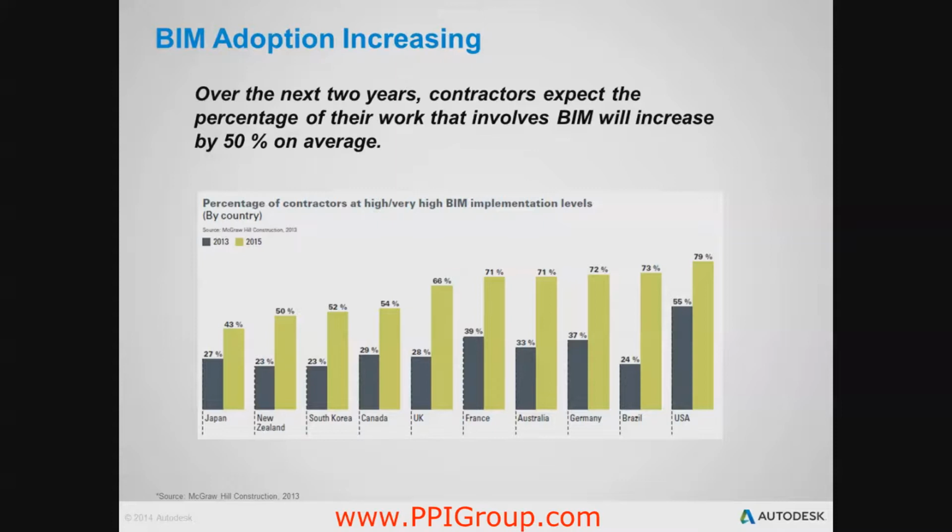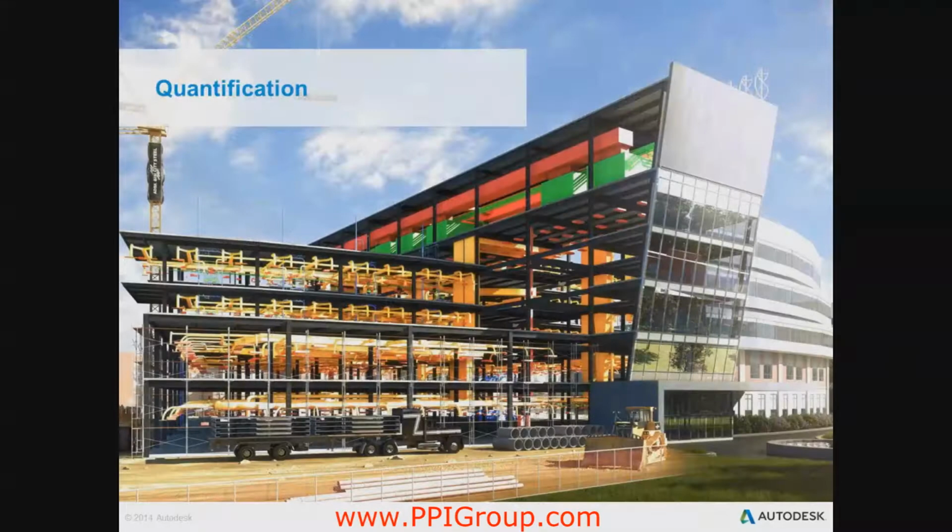Technology, including BIM software, helped contractors ride out the economic turmoil, win new work, and even make a profit in a climate with lower bidding volumes and tighter margins. In fact, model-based workflows and tools are becoming the norm. The 2013 McGraw-Hill Construction Report illustrates that over the next 2 years, contractors expect the percentage of their work involving BIM to increase by 50% on average.